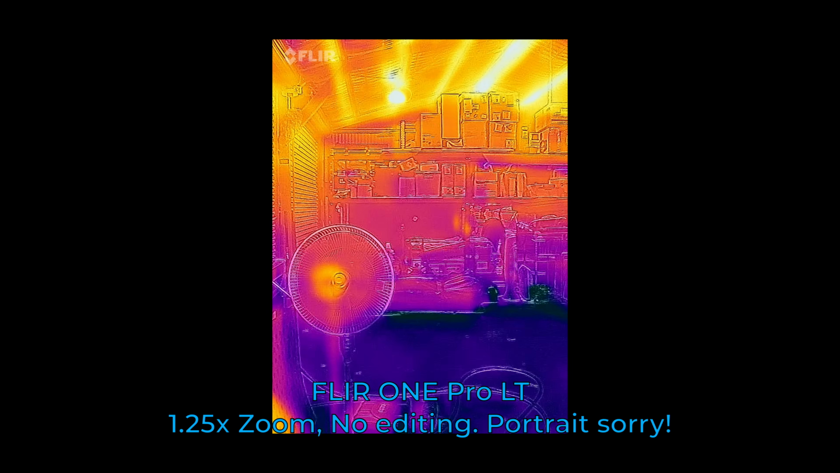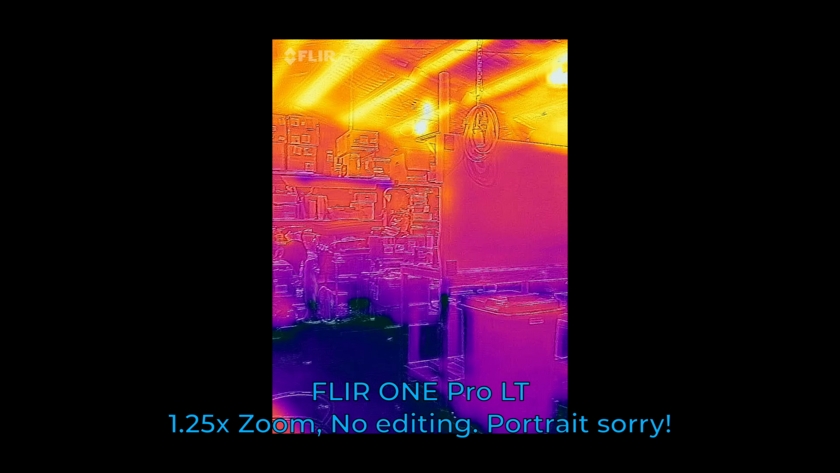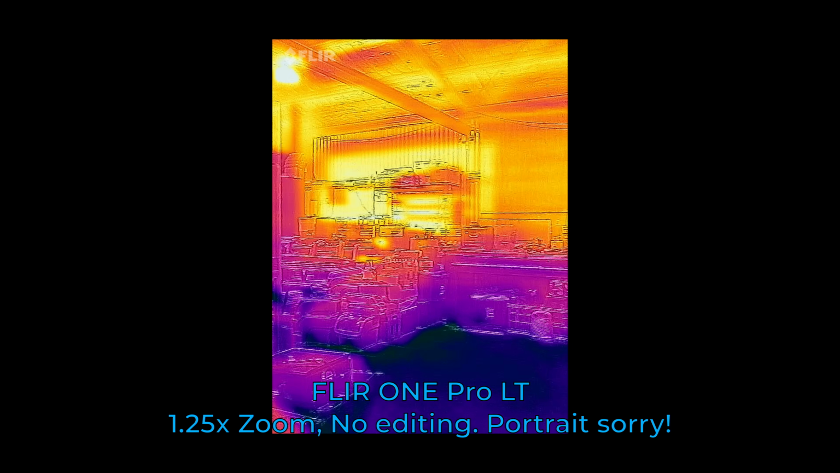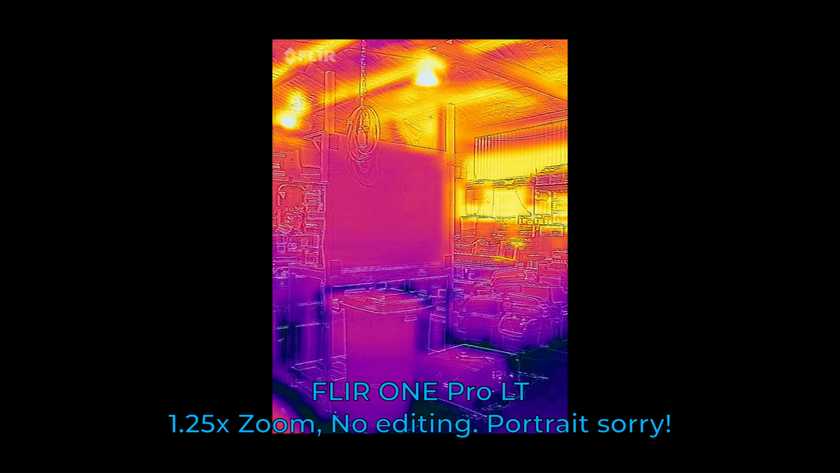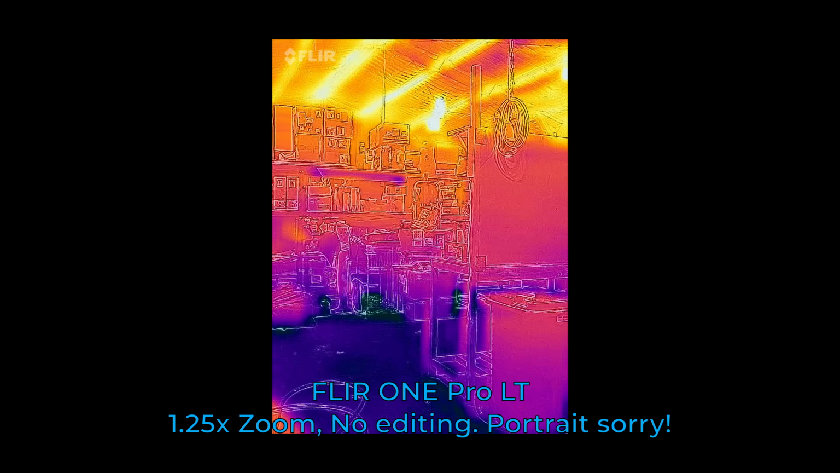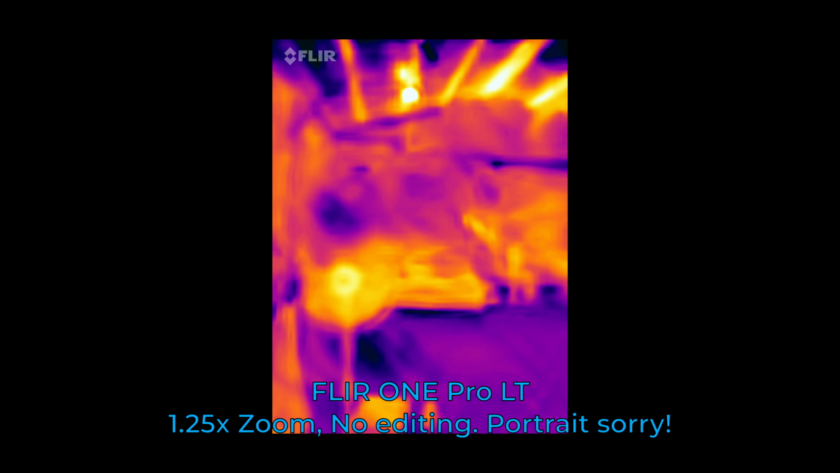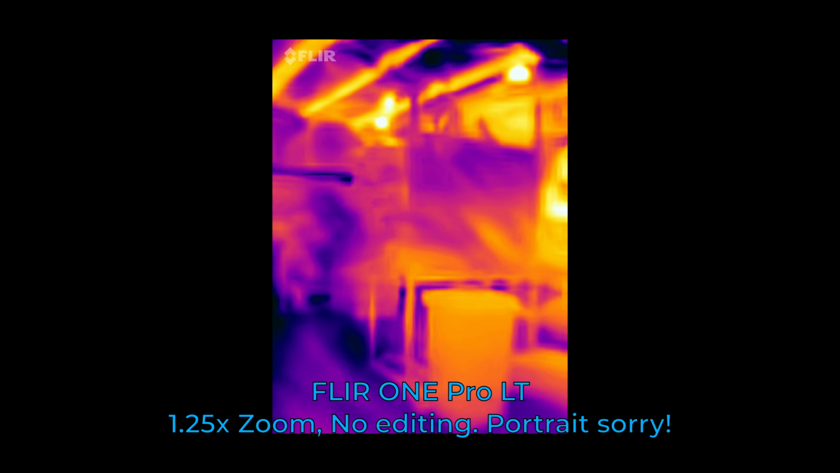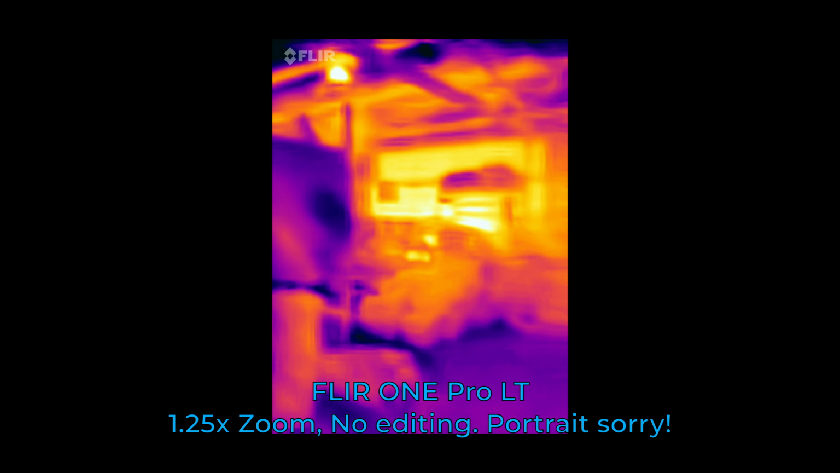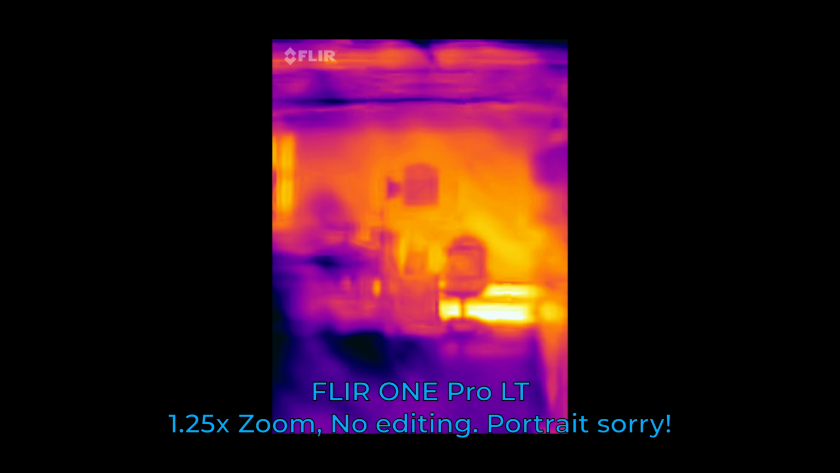Alright, and here is the FLIR ONE Pro, albeit a bit later. It didn't record earlier for some reason, so I've had to shoot back and fix it. That is the hybrid overlay where it's doing the edge detection. You can see the slight fault with the sensor. I'll just turn off the... There we go, that's pure infrared, very similar to the others. You can definitely see the damage that I've done here, but you can also see the resolution really isn't there. Come on, FLIR, you should be doing better.